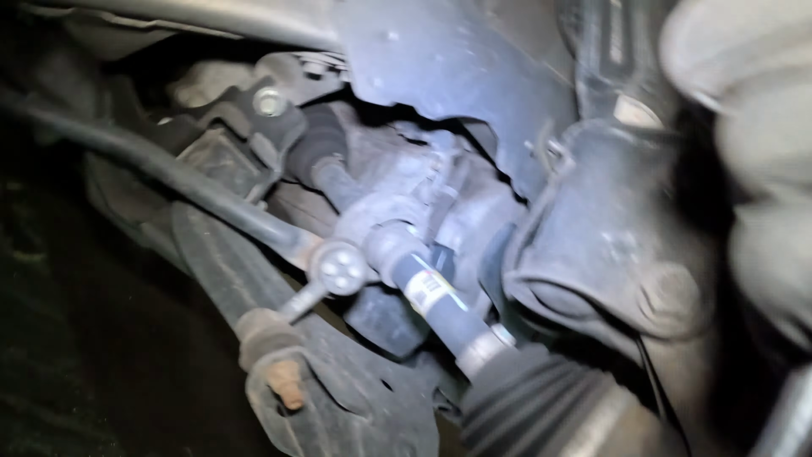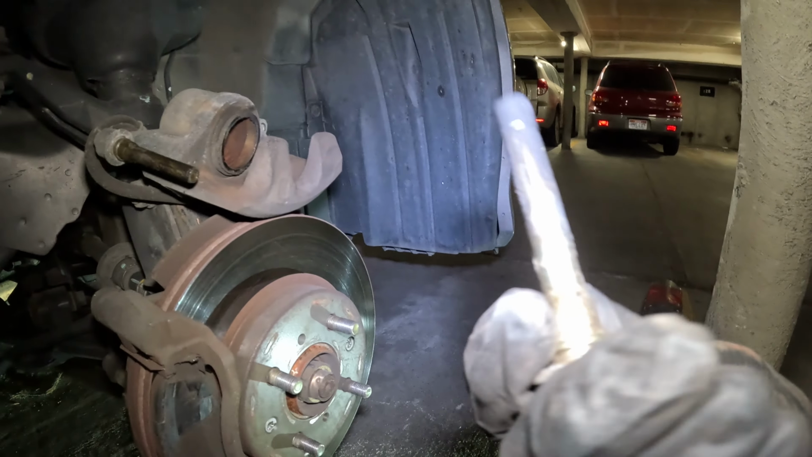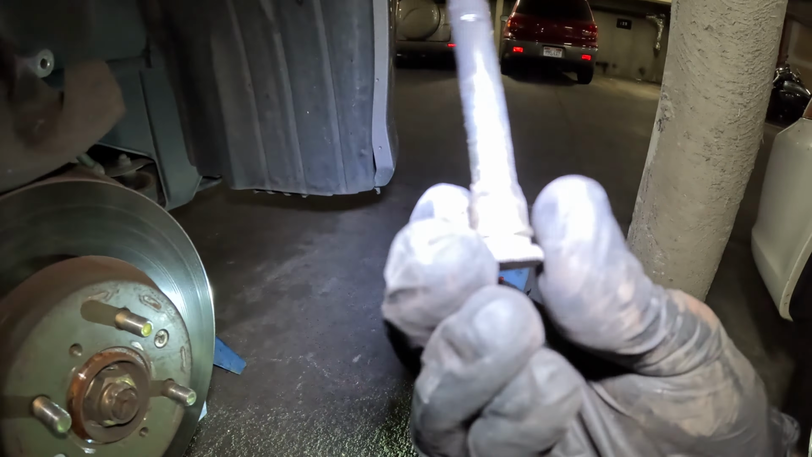Oh, slowly but surely. Oh, there it goes. Okay. Because it has some grease, and most of it was dried up and gunky like this, though. Not good. A little weird. Sticky. That's why we got some good silicone paste to put on there.